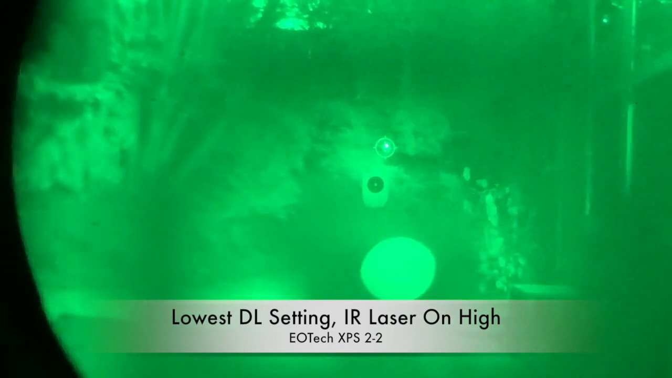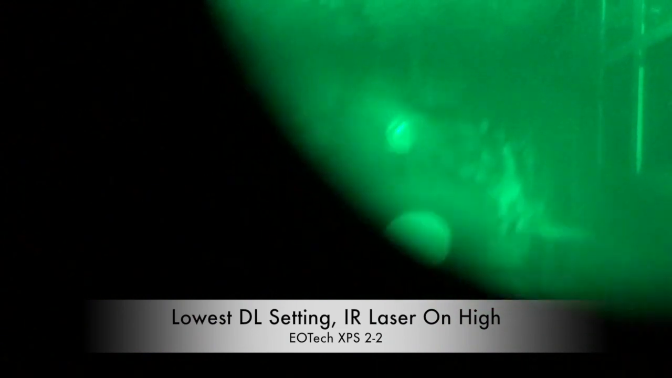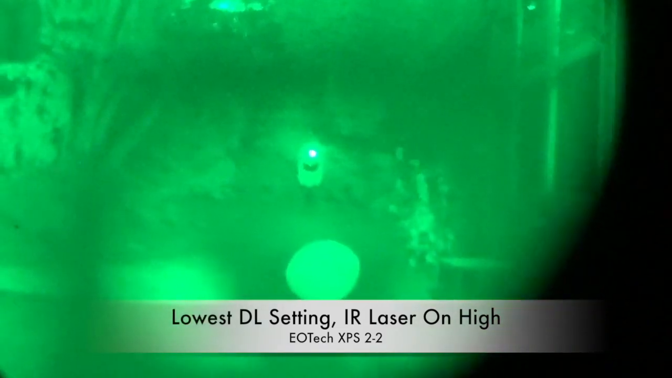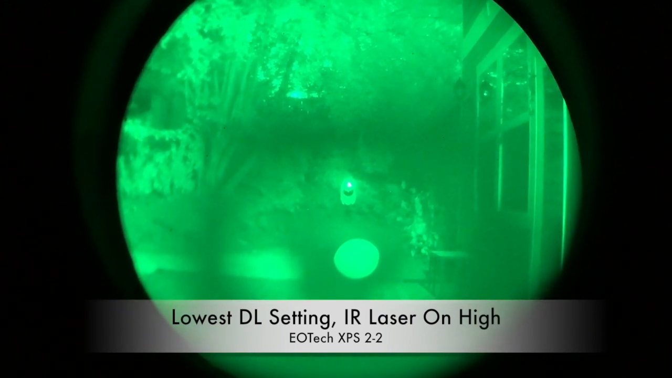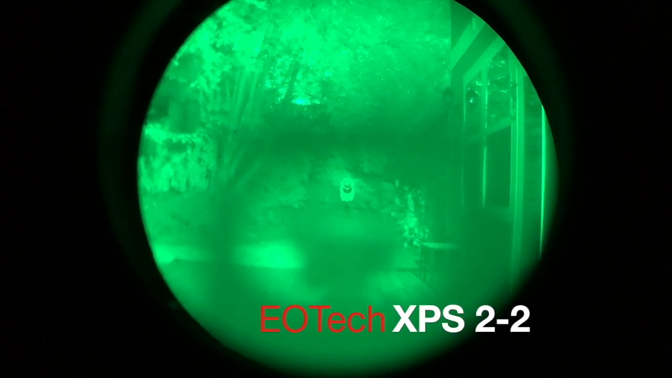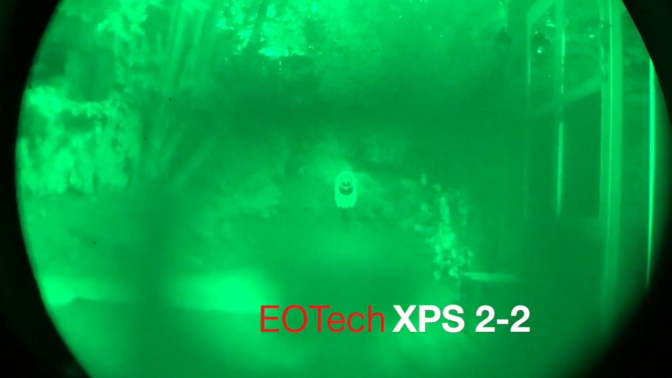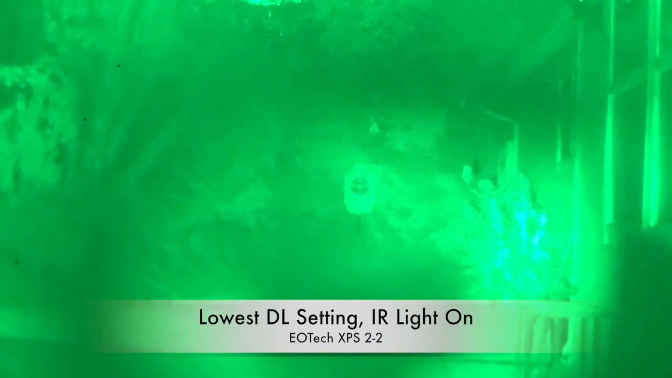If we compare now the laser, you can see my laser, it's still IR, everything I'm doing here is IR. It's much stronger than the lowest daylight setting for my XPS 2-2 EOTech. So overall, I would say great night vision performance from an optic that does not have any official night vision mode or settings. And I have been using this for a while, so if you think there is some durability issue, I have experienced no issue with my tube.